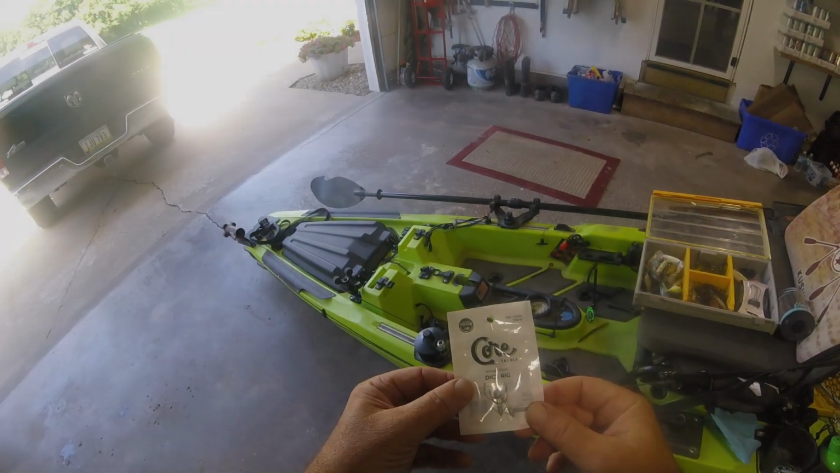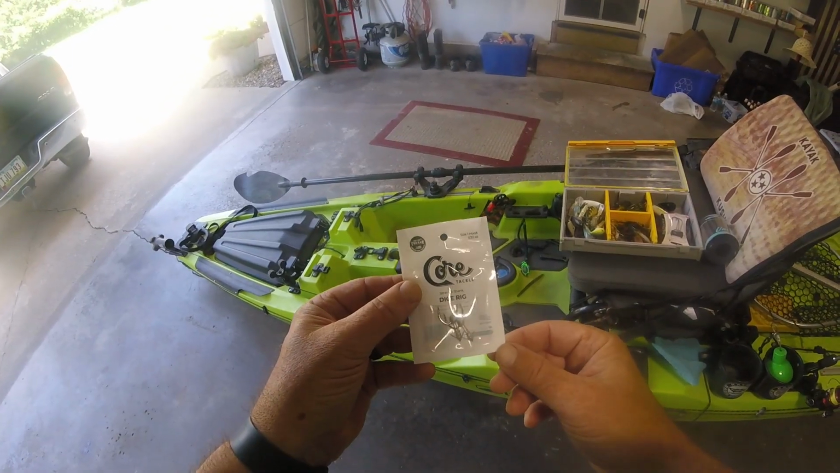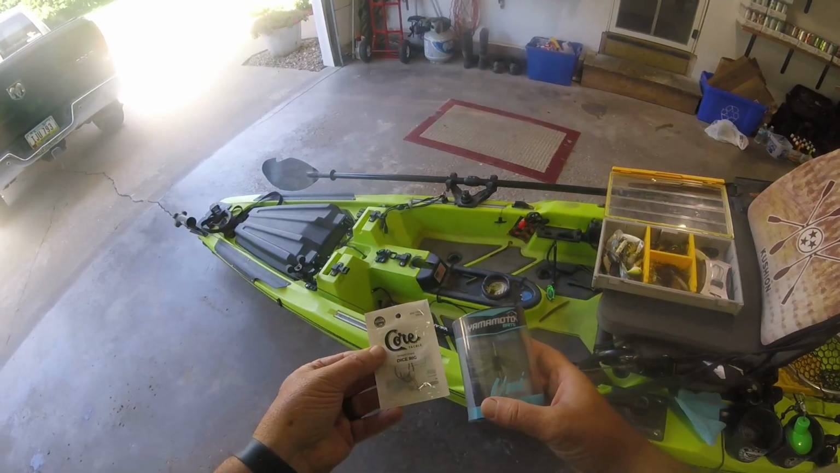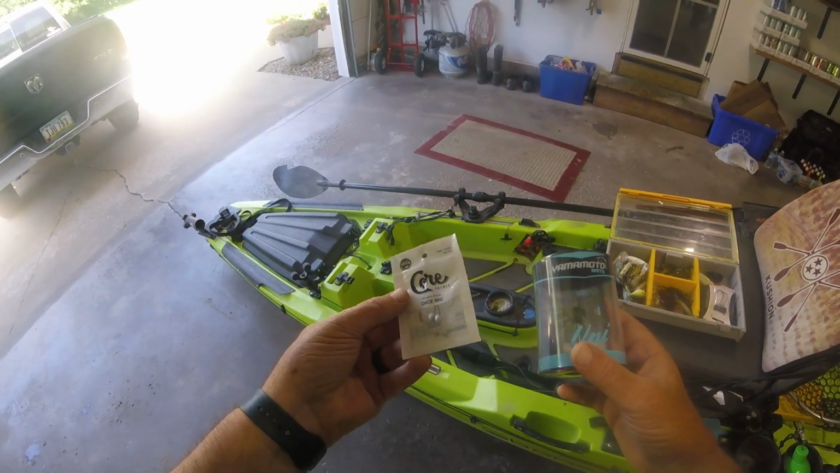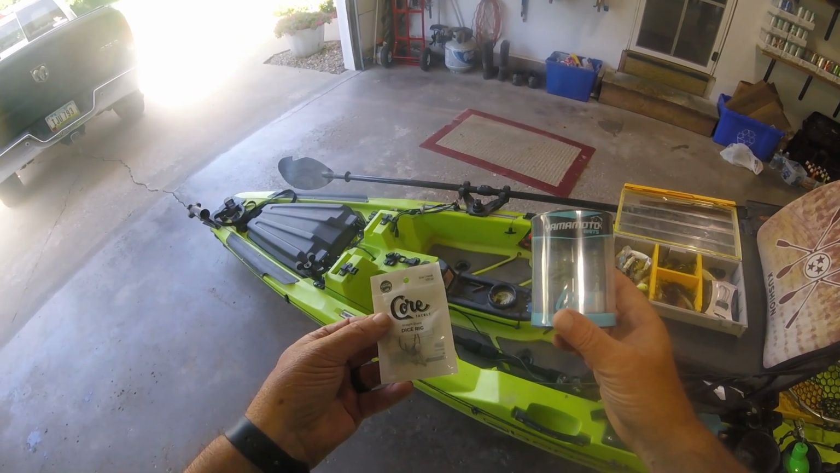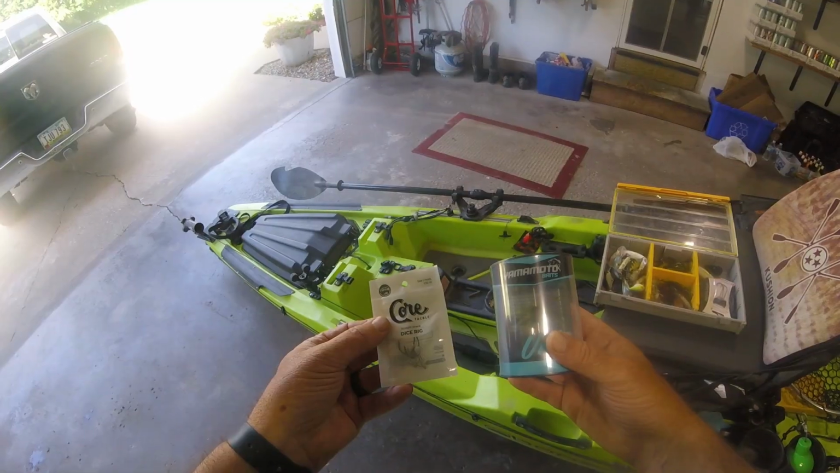I'm going to be trying something new today. This afternoon I'm going to run over to Lost Grove Lake and give the dice rig a try. I've never really fished one of these. This is a Core Tackle dice rig hook and it's 1/32 ounce, and I'm going to try one of the new, it's a Yamamoto Uni, I guess is what it's called. And I'm going to tie one of these on.